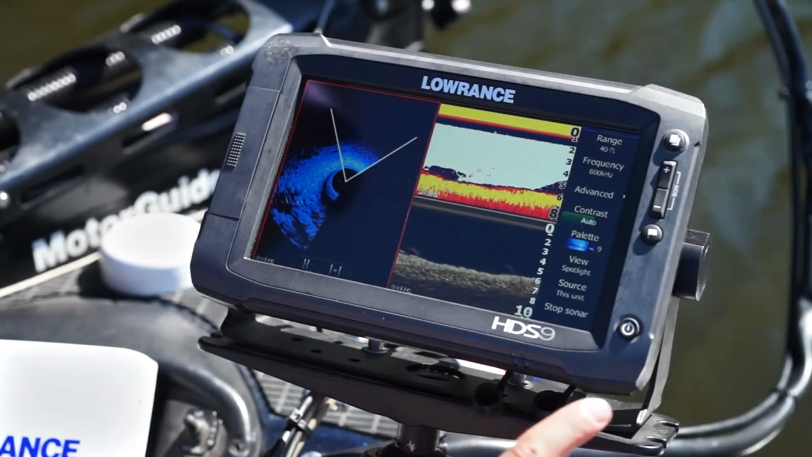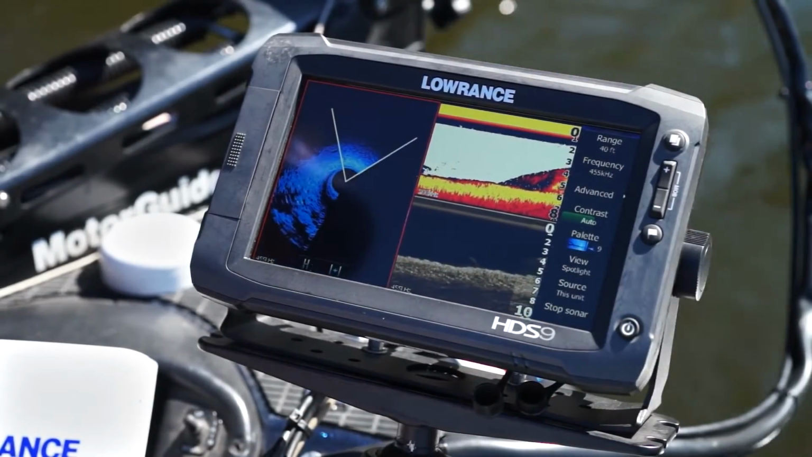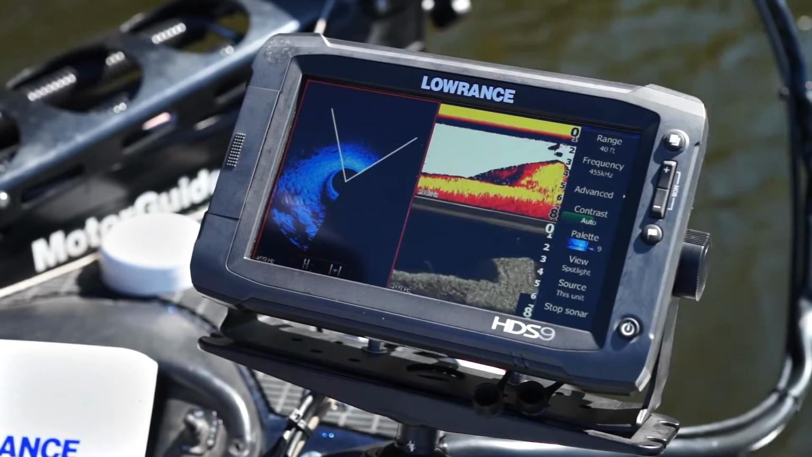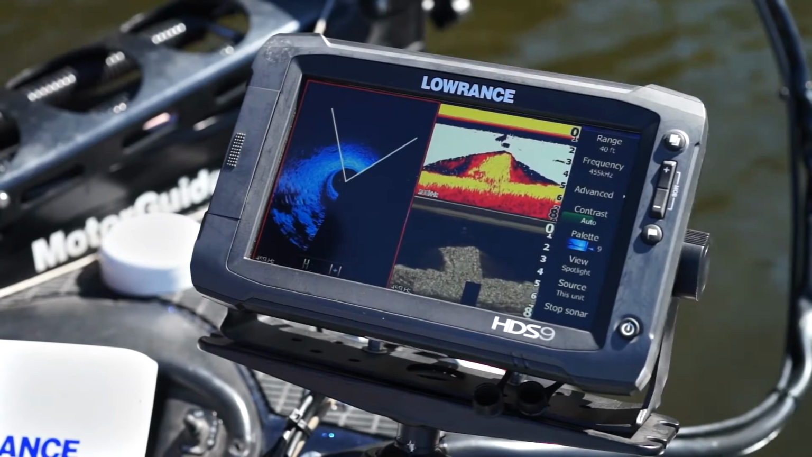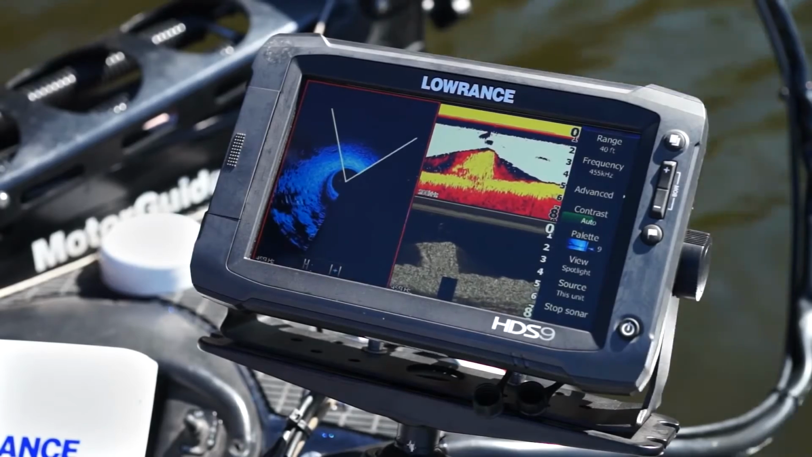So there's 2 different frequencies. There's 800 kilohertz and 455 kilohertz. 800 kilohertz is going to give you really high detail imaging. It's great for shallower water too, anything under about 30, 40 feet of water. And 455 is going to give you the ability to look out greater distances. So if you're fishing a flat and you're really wanting to see out 150 plus feet, 455 is going to work great.